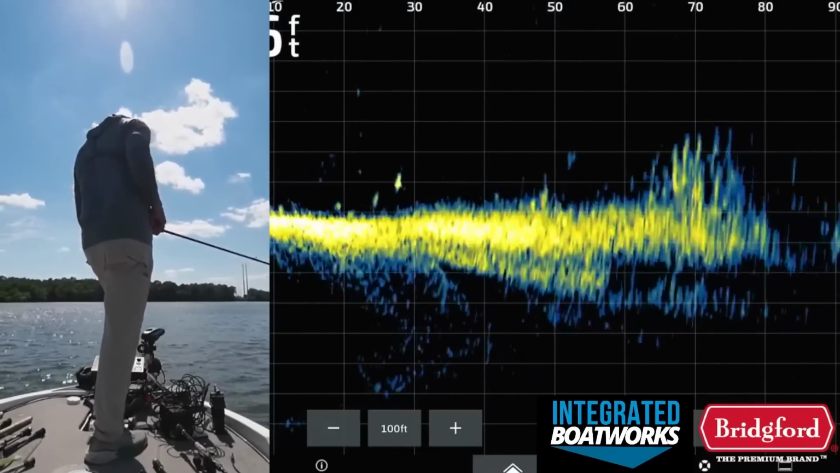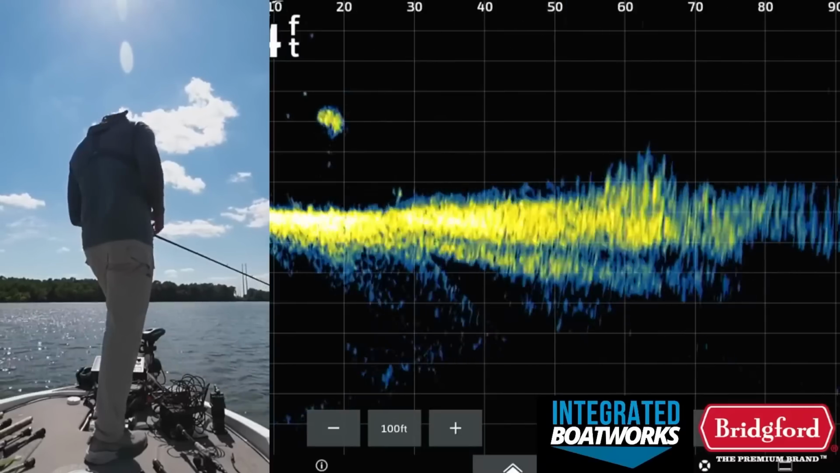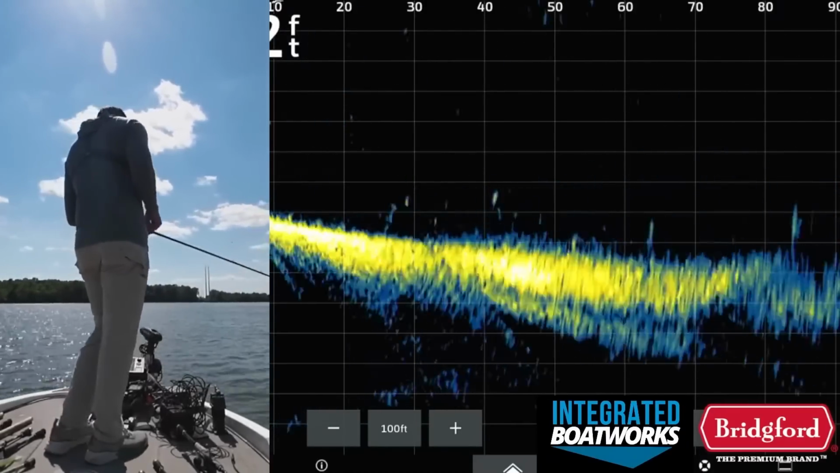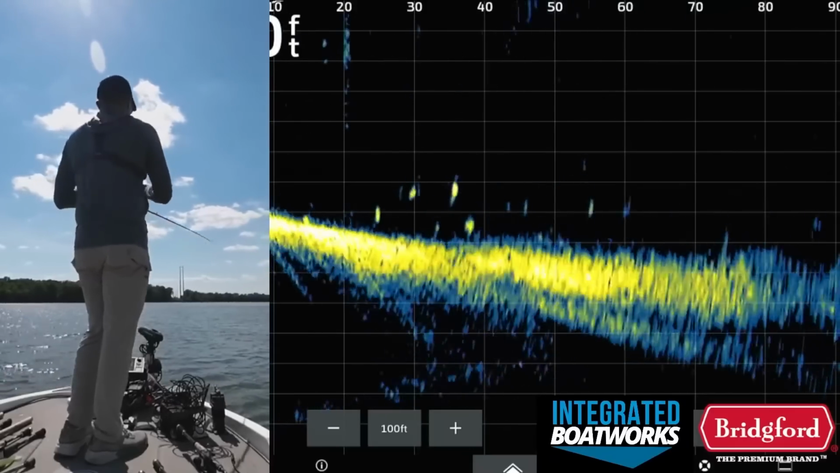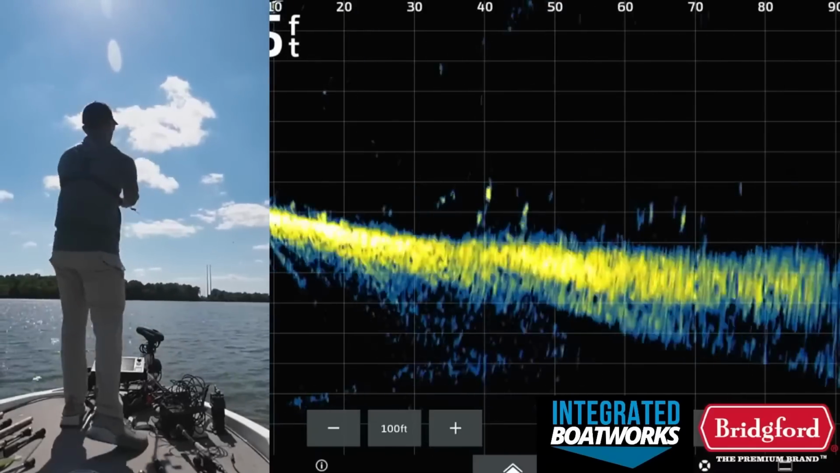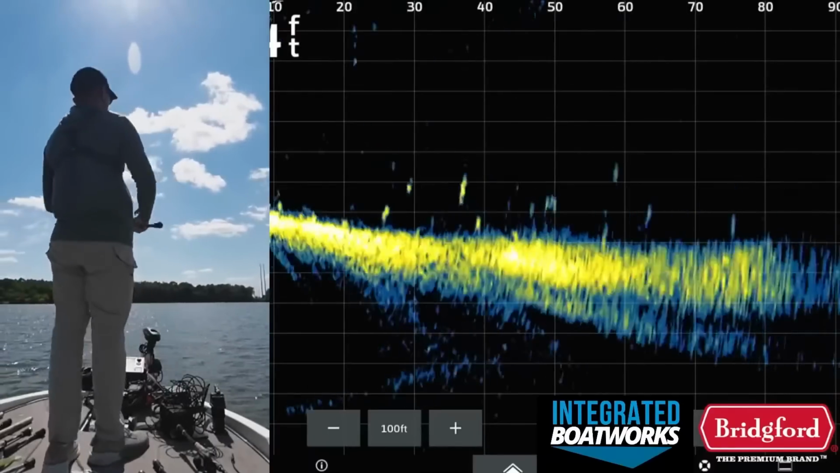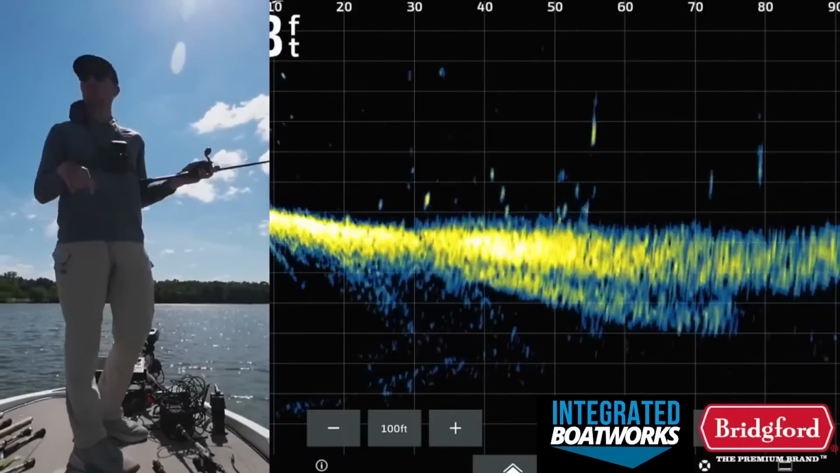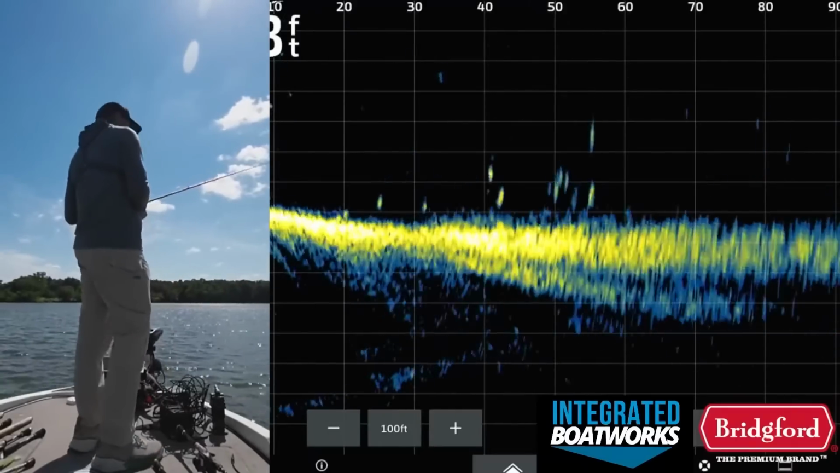Come on. Man, this just looks too good not to have a 4 or 5 pounder in it. And probably is one in there. Is it gonna bite right now in this exact moment? That's the question, really.